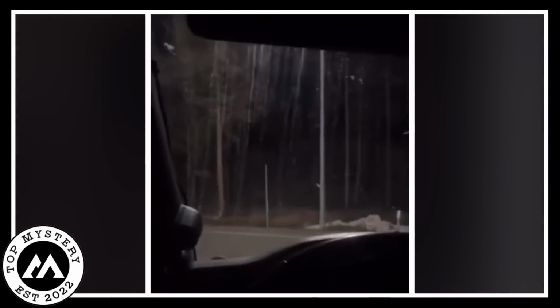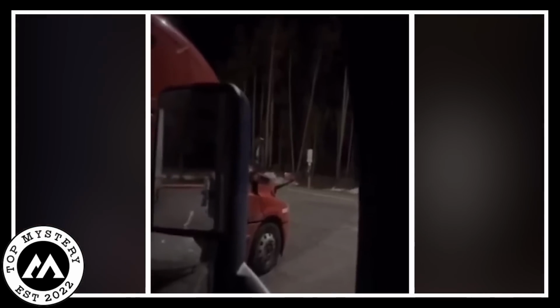In the dim glow of his phone, the driver strained to capture the enigma on camera, but it remained elusive, darting through the dark. The suspense thickened as the driver's unease grew. The night became the background for his unexplained fright, with the mysterious figure in the forest leaving an indelible mark on the trucker's memory. It was a spine-tingling night, where the stillness of the road was disrupted by the unknown, and the trucker's video left viewers wondering about the secrets concealed in the darkness.